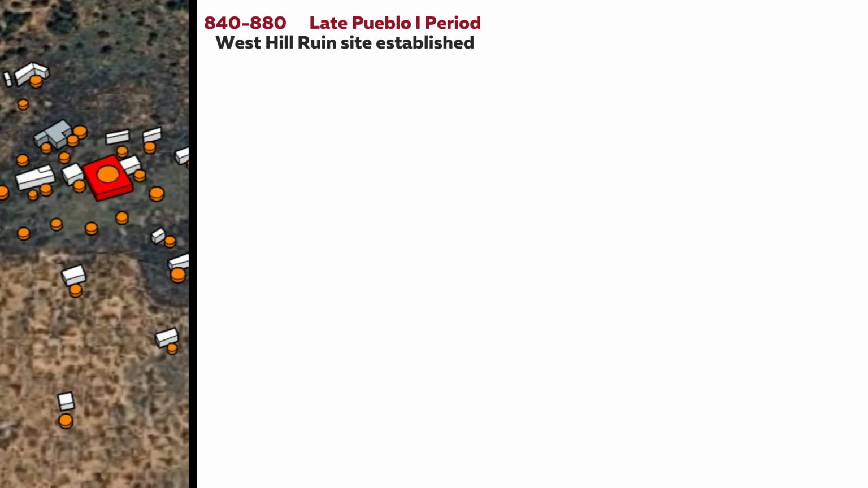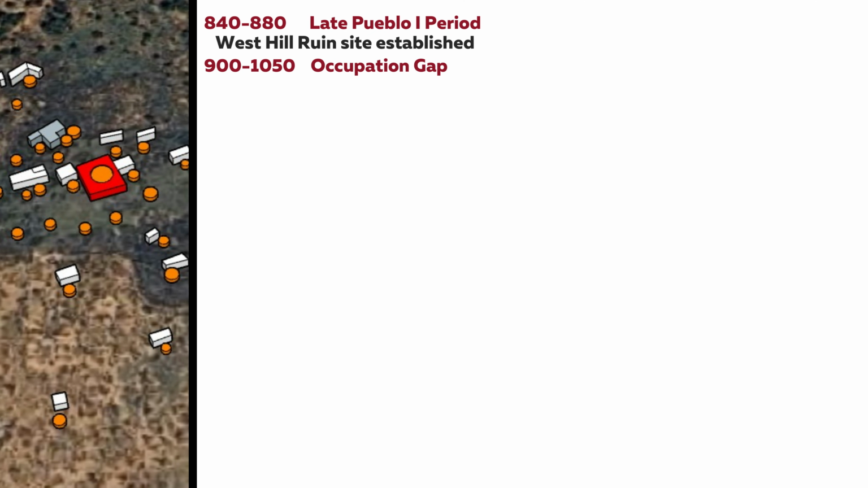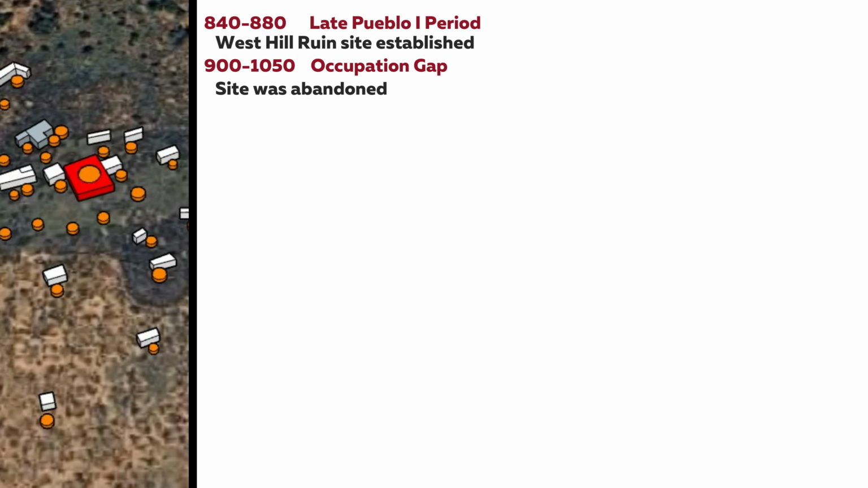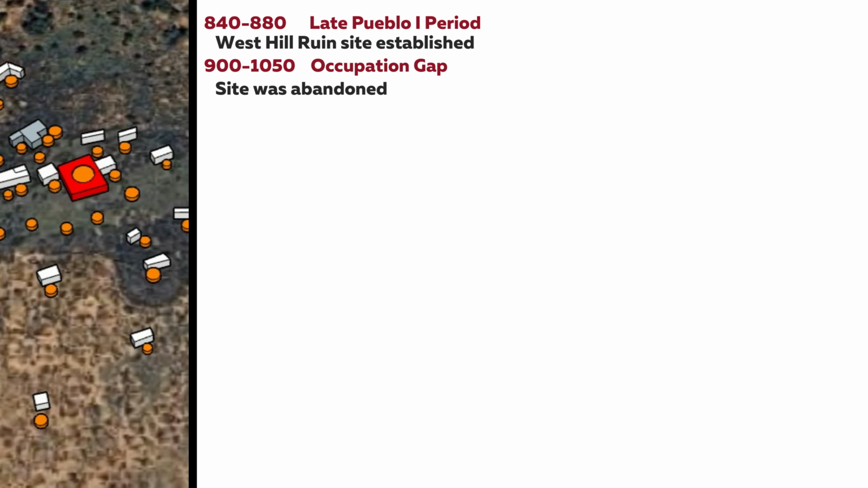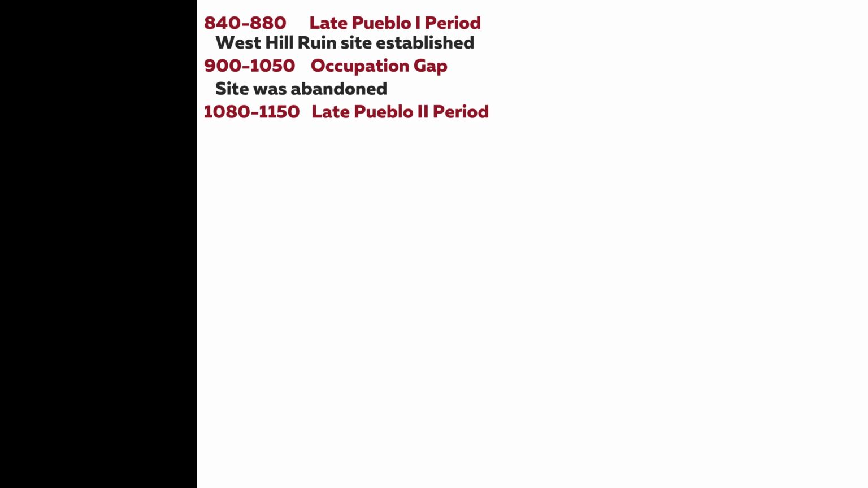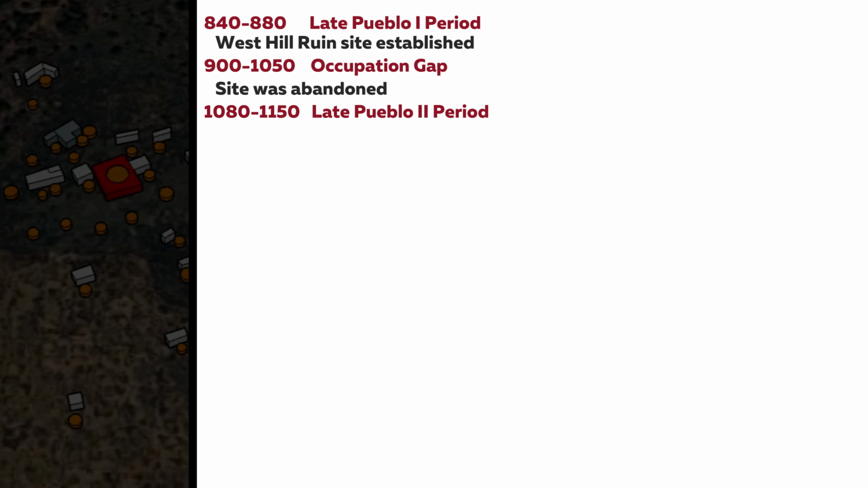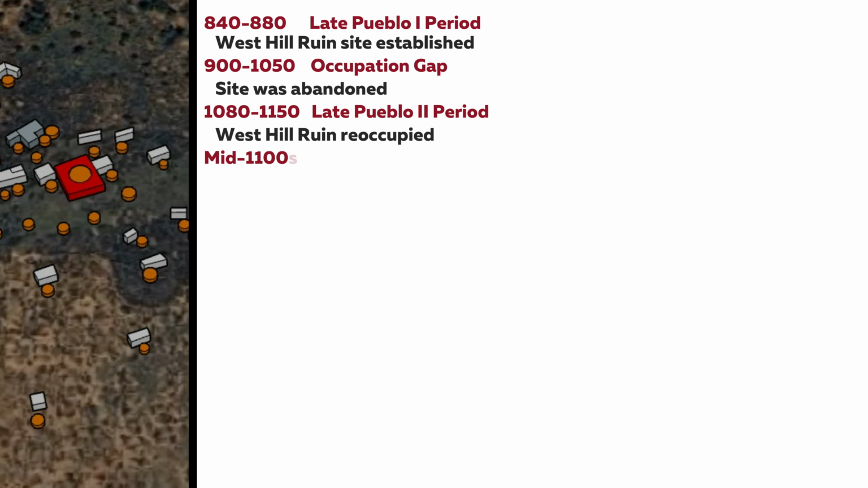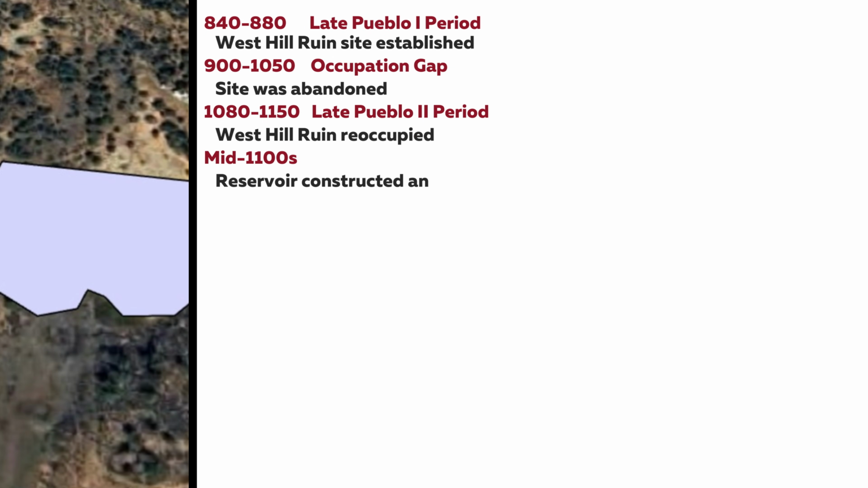Then there was an occupation gap from around 900 to 1050. The site was abandoned, and no evidence of black and white pottery indicates a gap in that history. During the Late Pueblo II period, which is about 1080 to 1150, the West Hill ruin was reoccupied. The next phase is the mid-1100s. The reservoir was constructed and used.